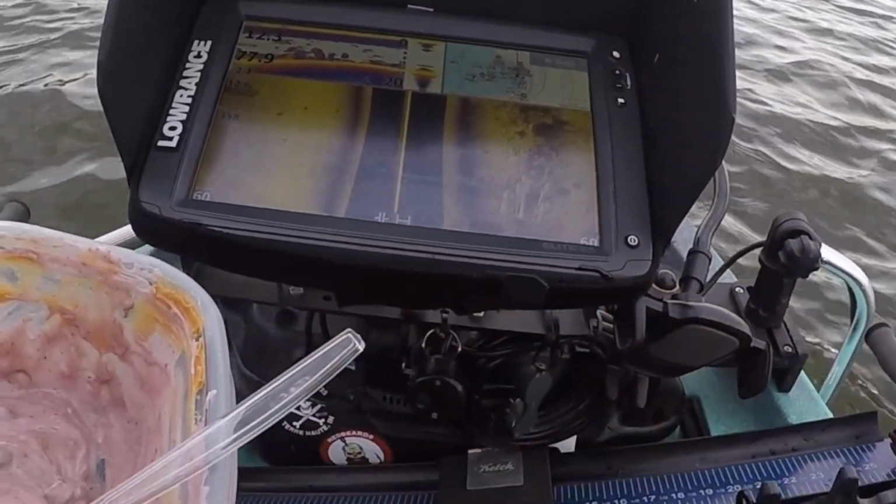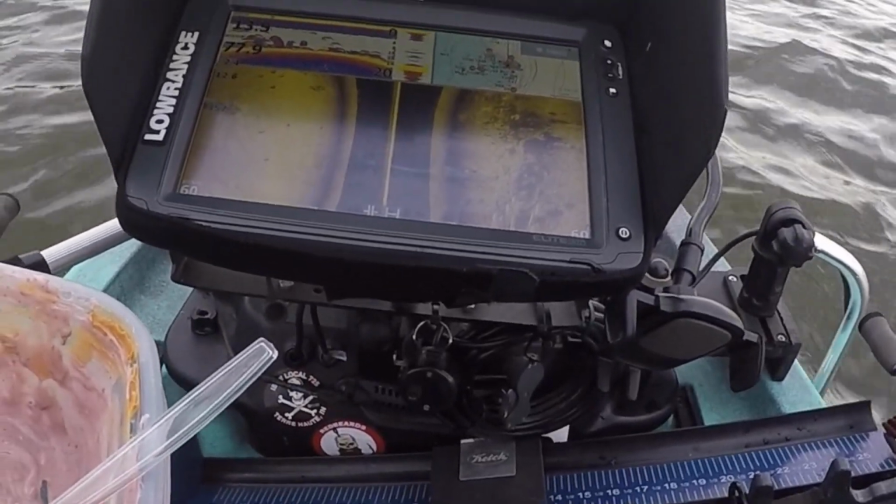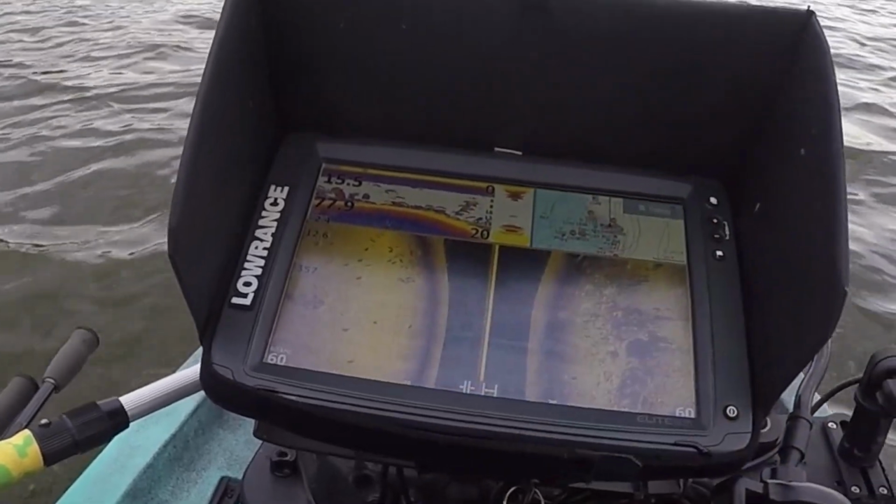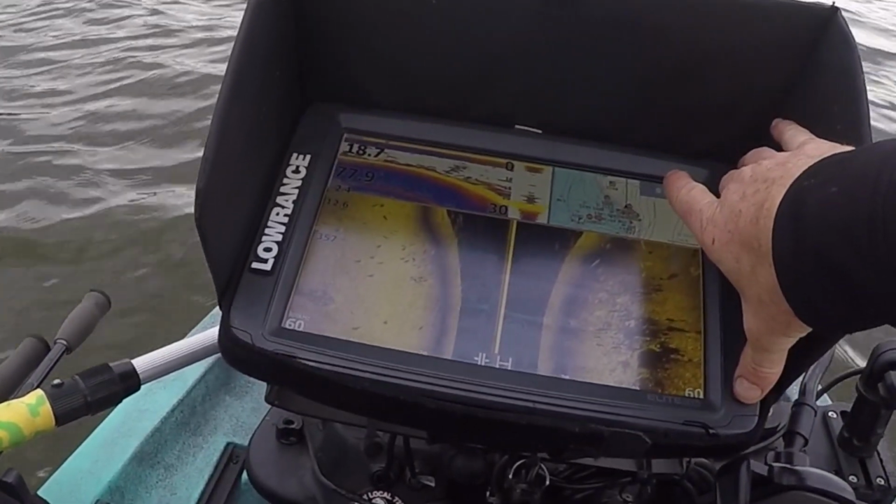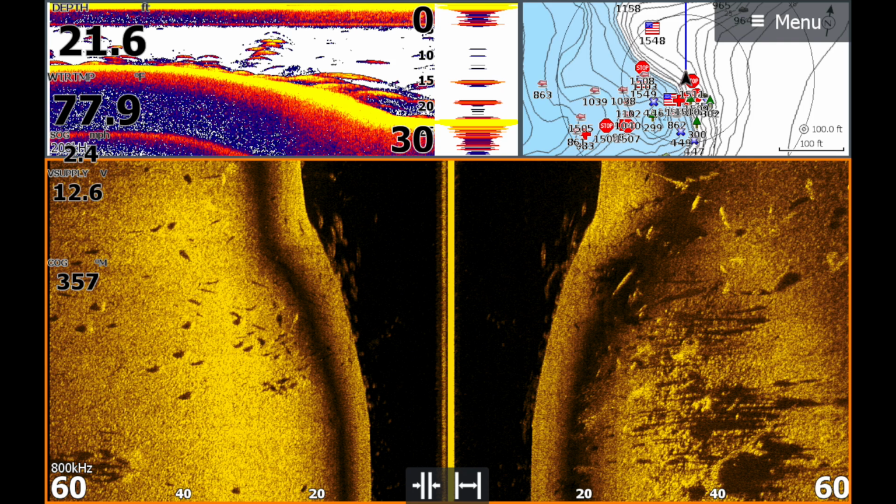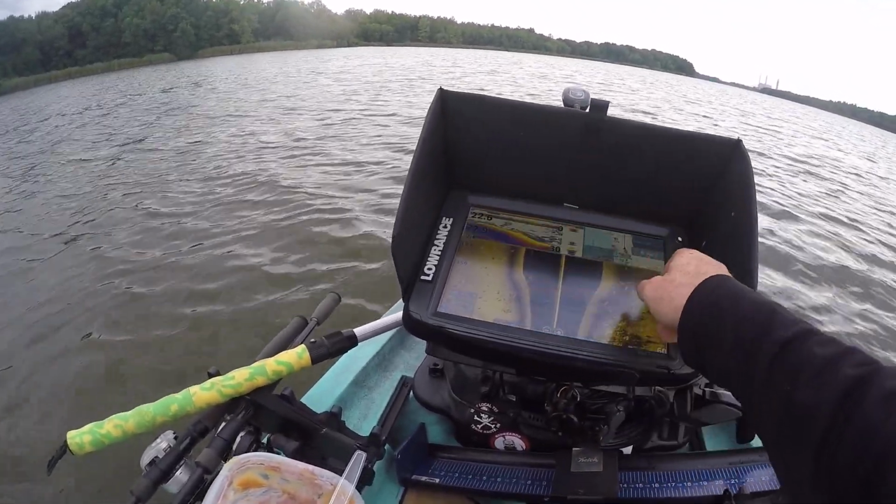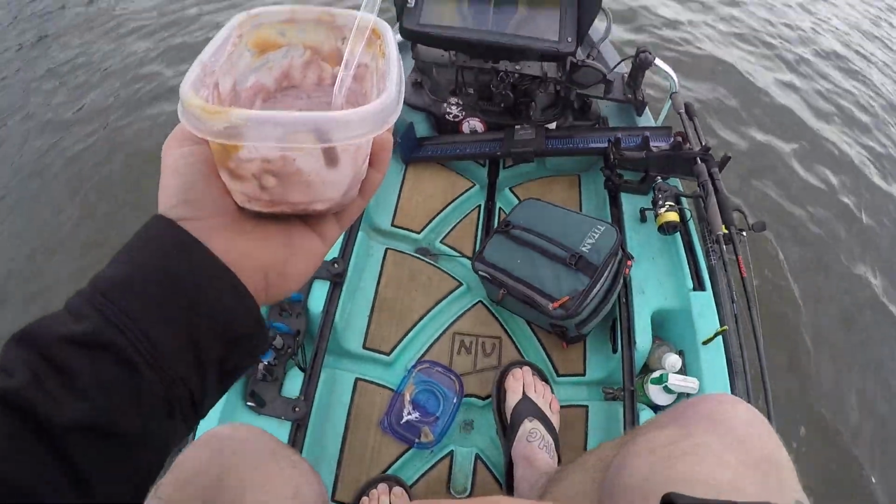Wait until you see this. Loaded up. Those are all bass. That's what you want to see. That's what you want to see. I'm gonna drop another waypoint on that, 'cause that's what we're about to fish.